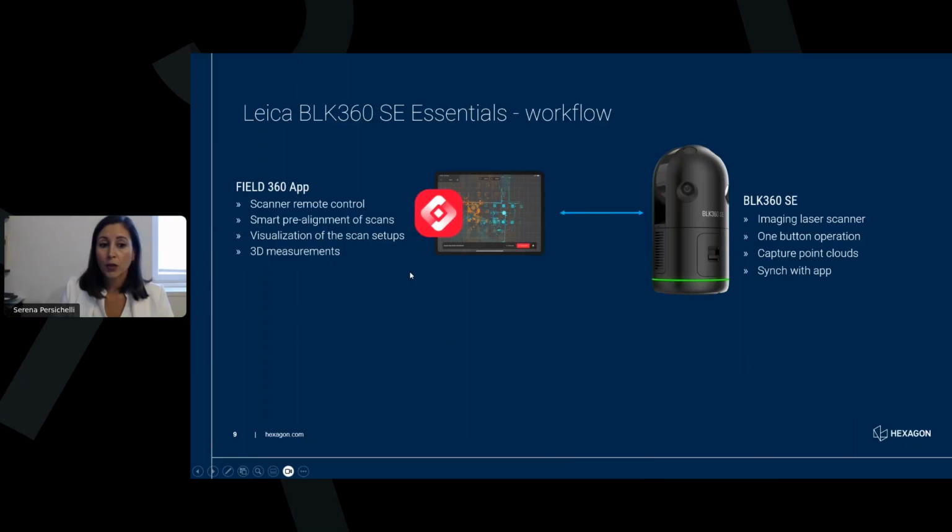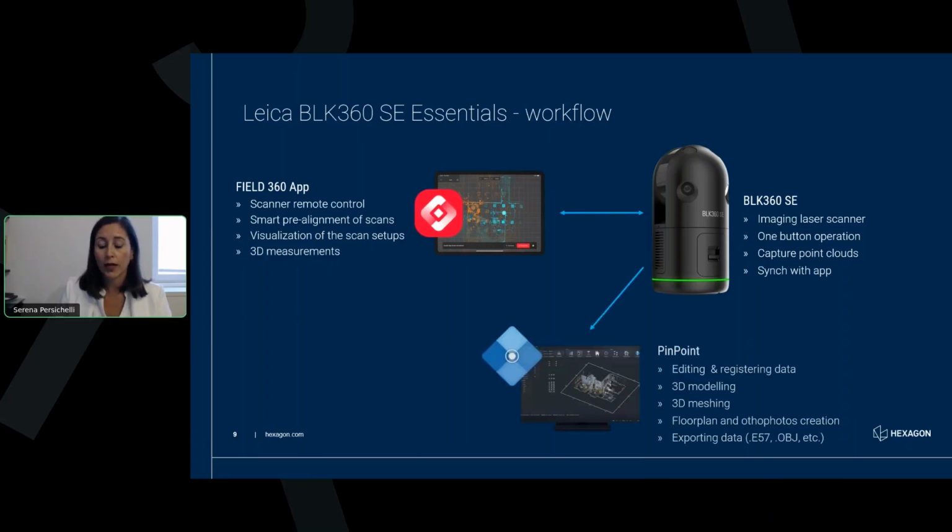With the Field 360 app, you can also visualize your setups every time you capture one, so you can fix problems in case you see any, and you can have control of the situation during all the work. Finally, with the app, you can already in the field do measurement in 3D, add measurement anywhere in the space, and add also annotations or note into your scan data. Then once you finish the work in the field, you don't have to do any data transfer. When you go to the office, you can transfer anything that you want directly into the Pinpoint registration software.